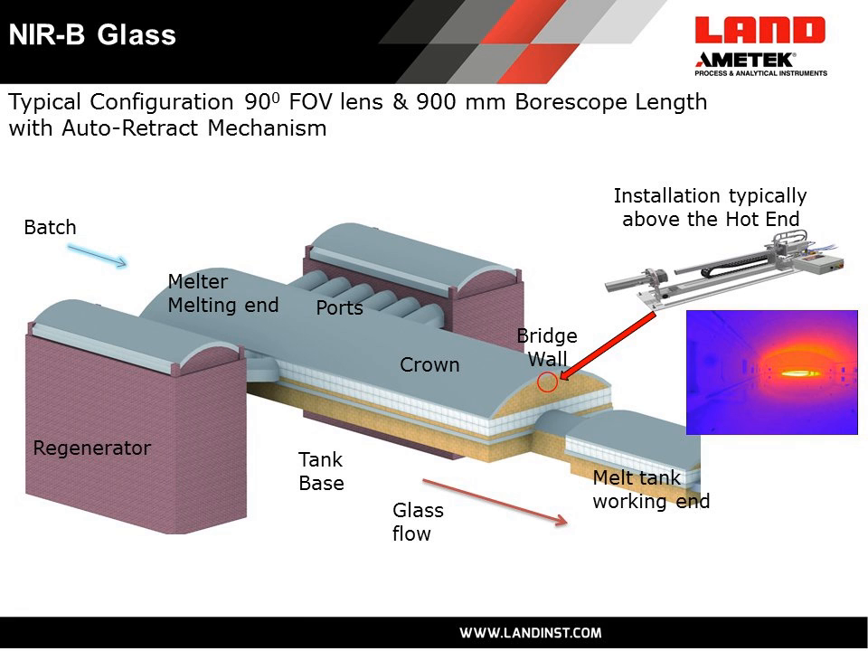So here we see a schematic of a typical cross-fired glass tank. Regenerators both sides, ports alternated between firing side and exhaust side. And typically, one of our near-infrared Borescope imaging cameras is placed high and centrally on the bridge wall, looking up the glass tank at both the refractory brickwork and the glass itself.